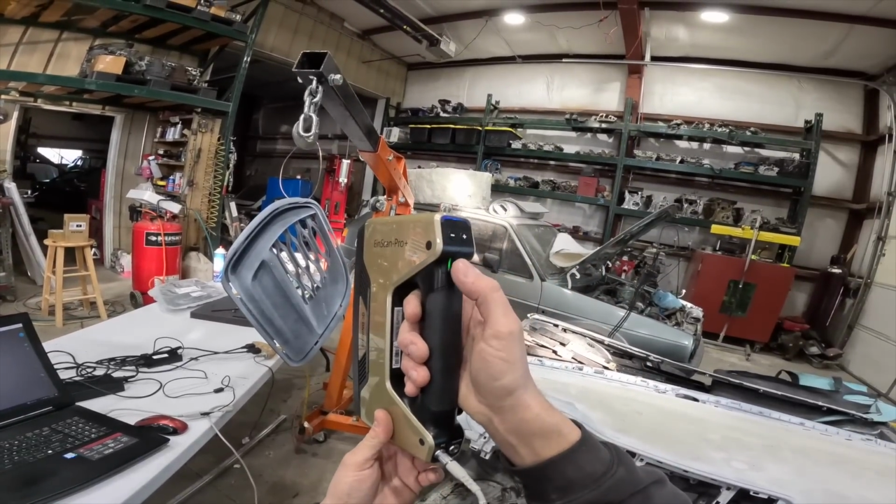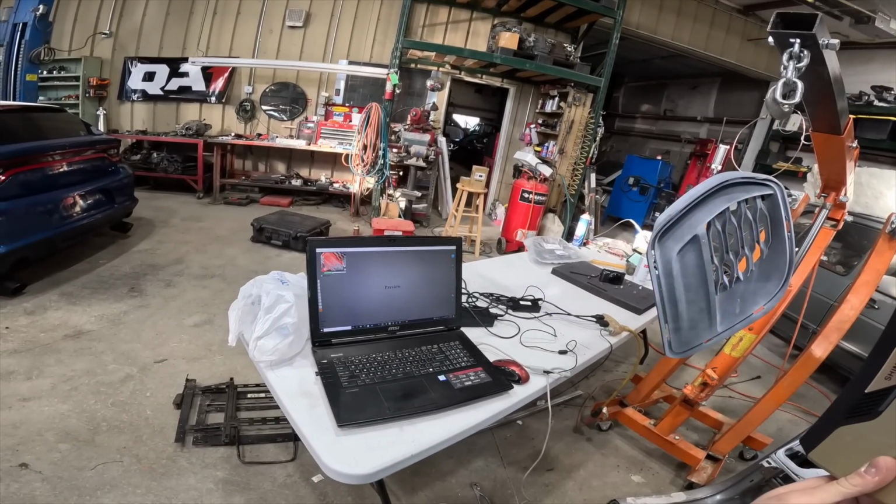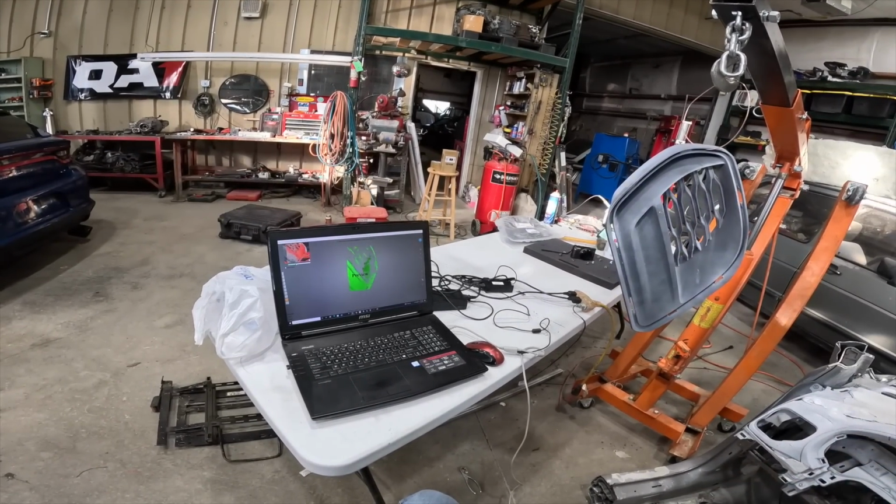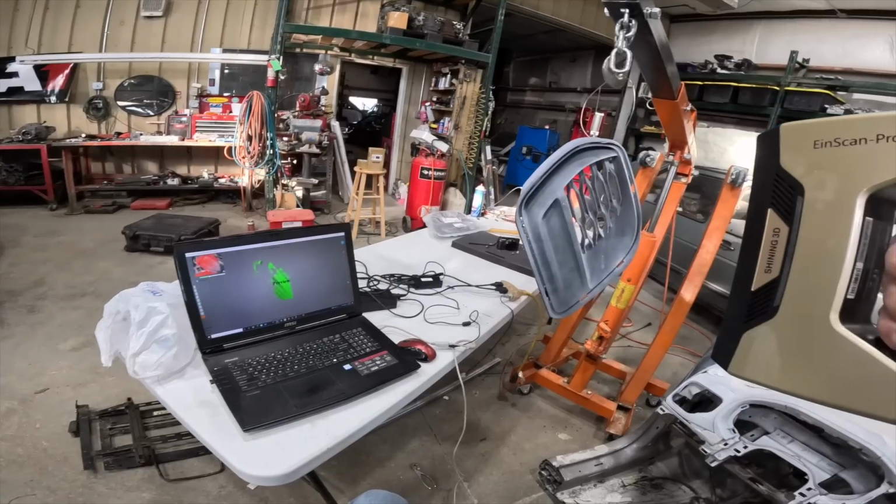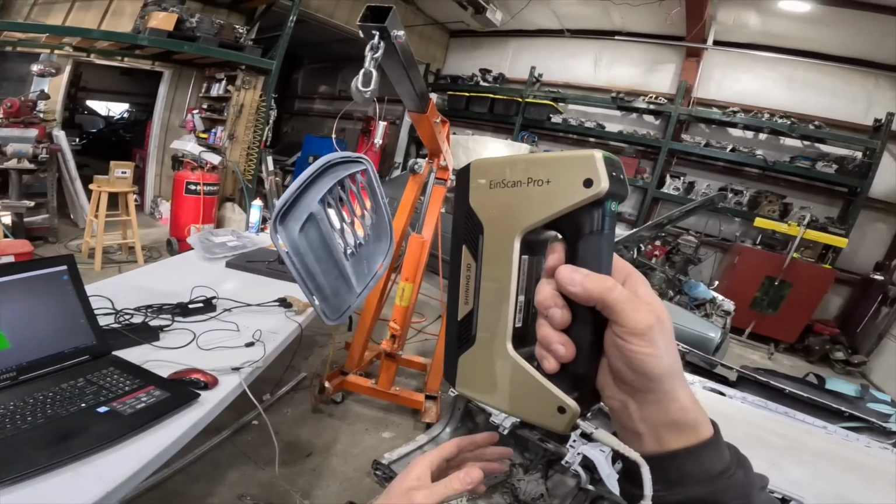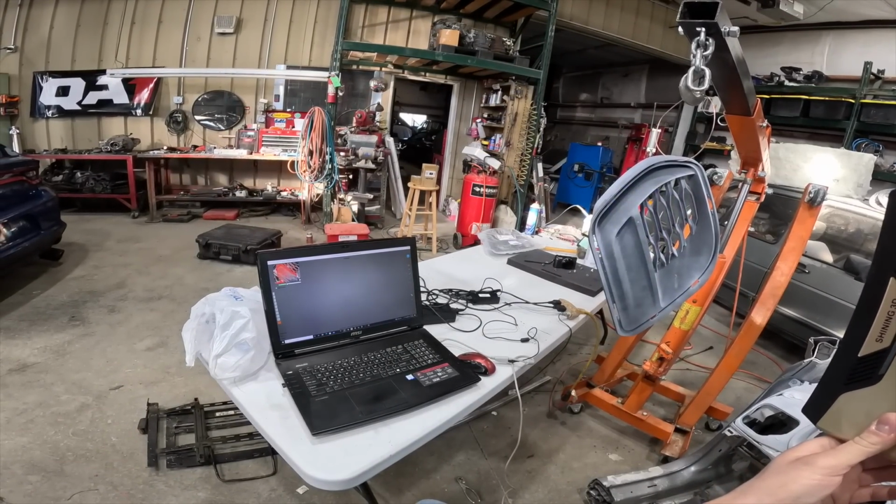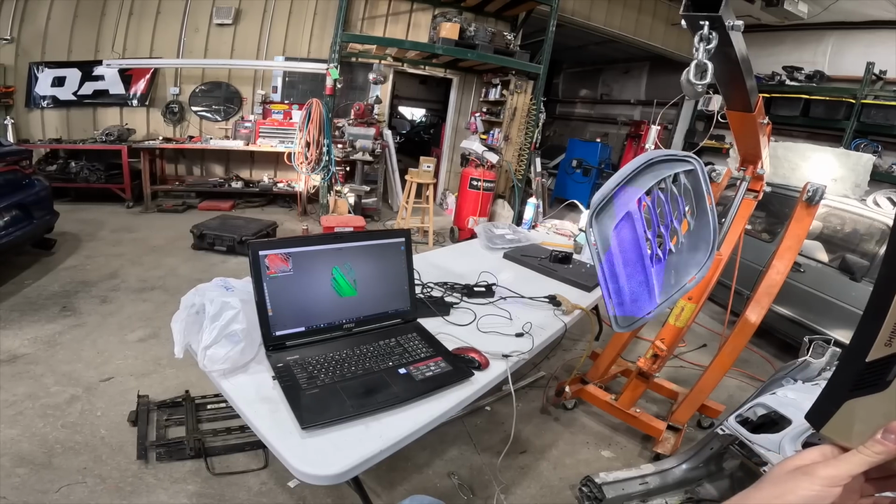So now we're just going to hit the button that's play one time, and it's going to give us a preview to make sure we're actually seeing the part, which is good. So now you hit the play again, and it's going to start scanning it and see.